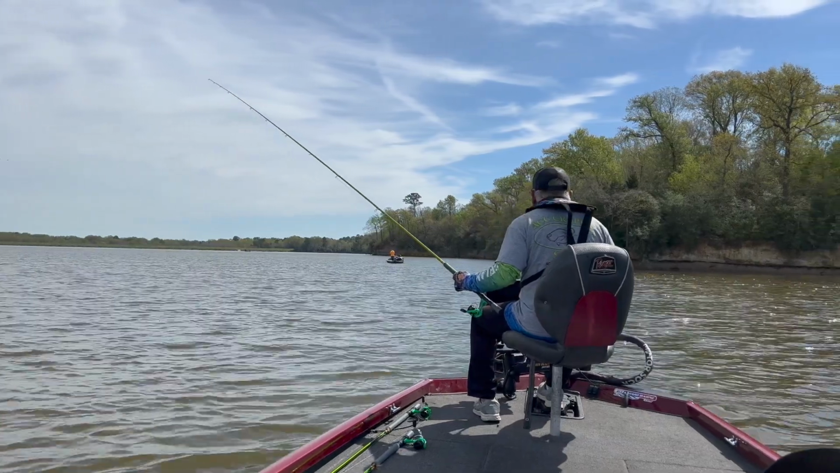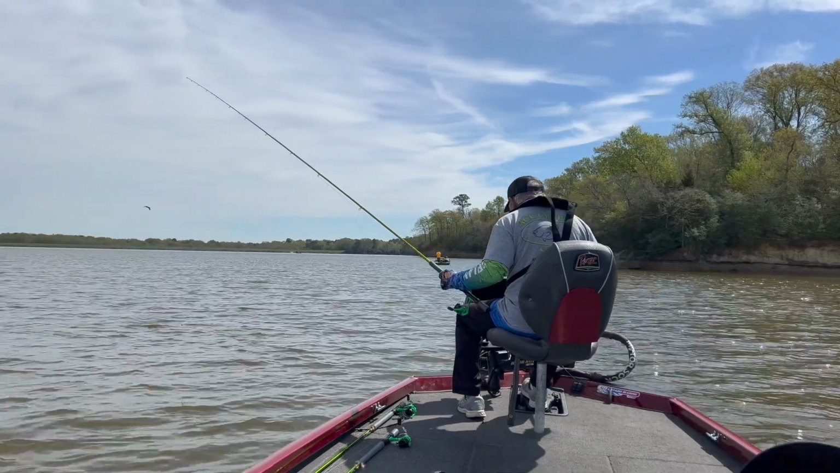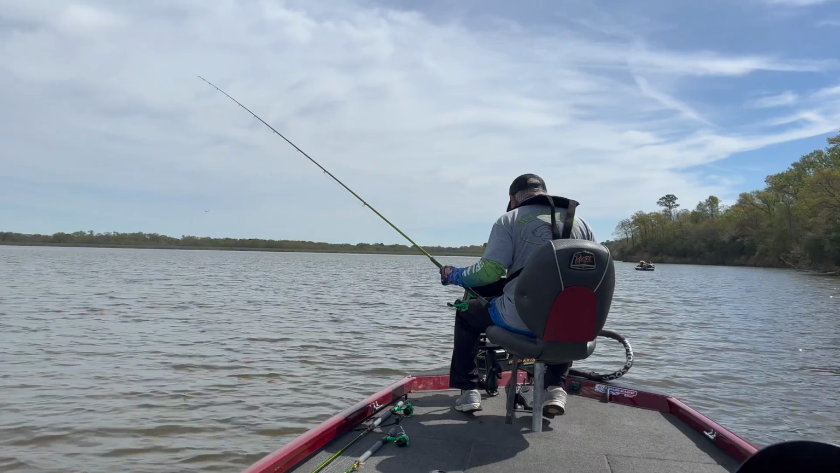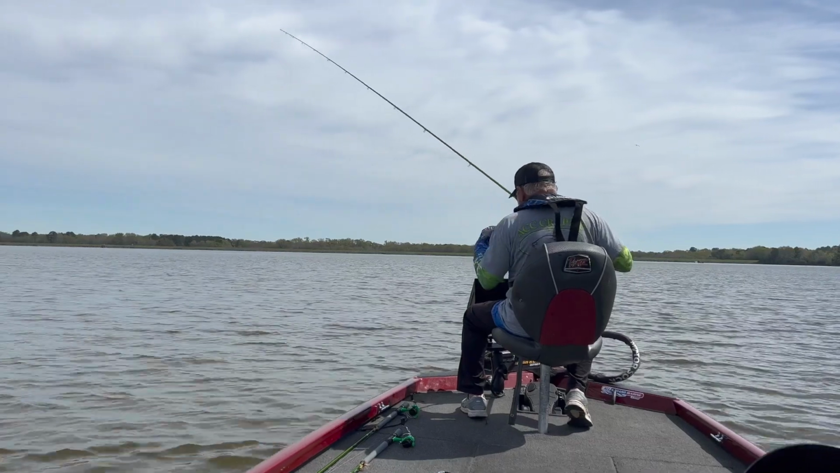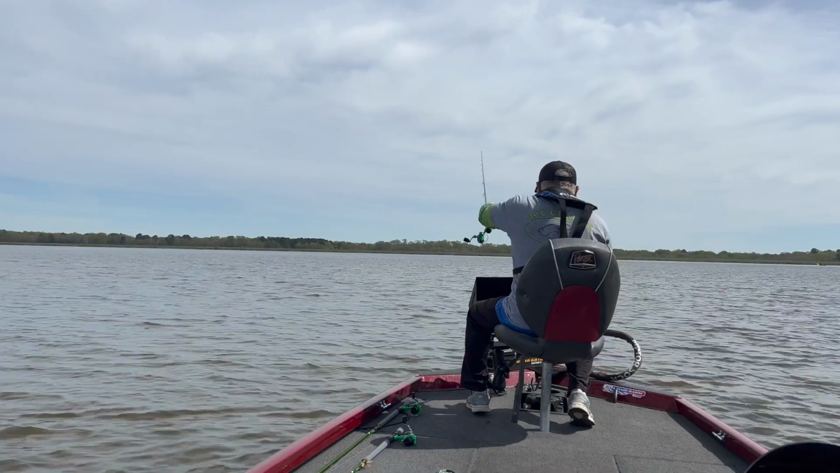Oh, that's a 2-pounder right there. Every bit of 2 pounds. Good grief. Or it may be 2 fish swimming together looking like one big one.